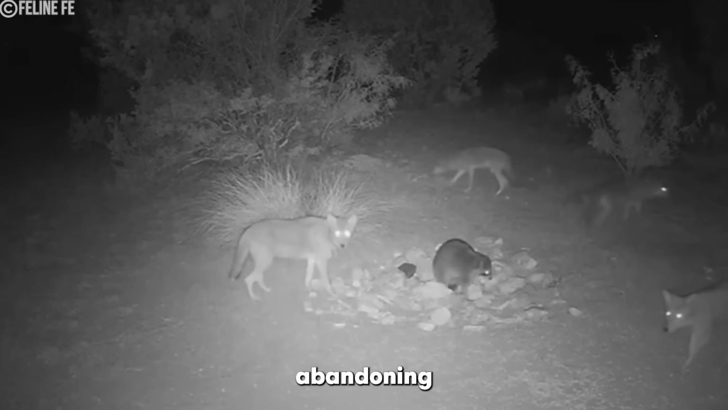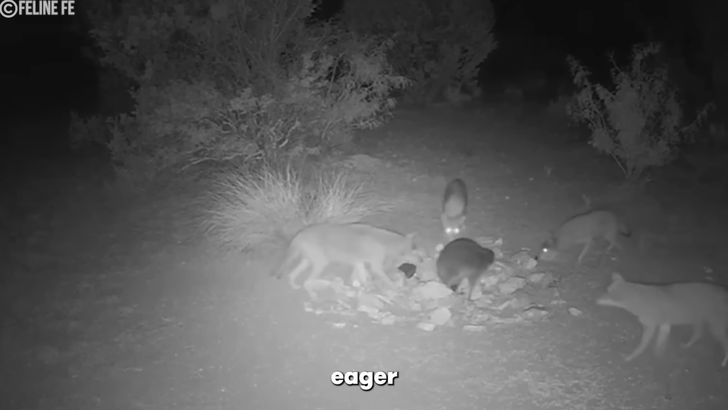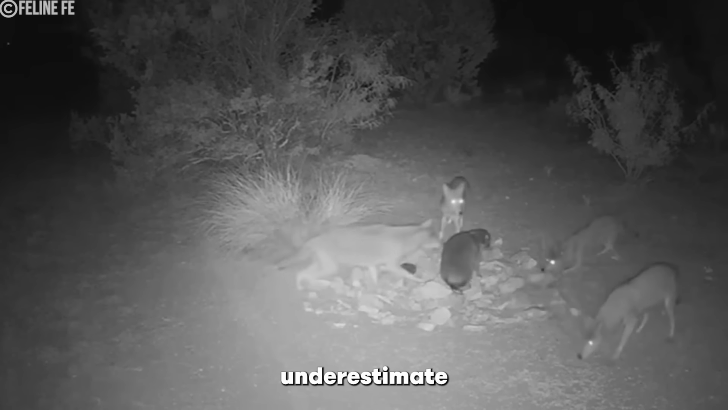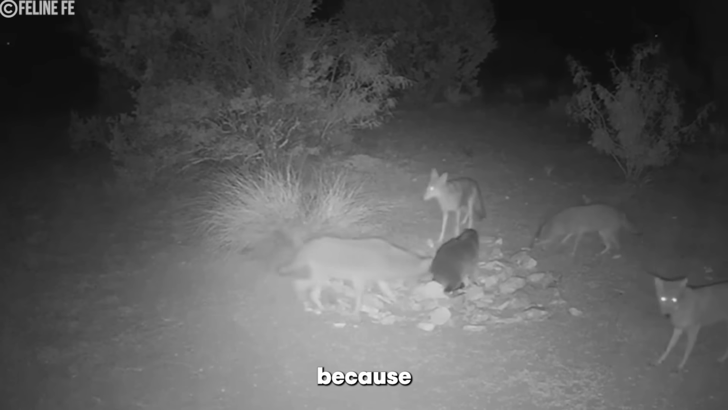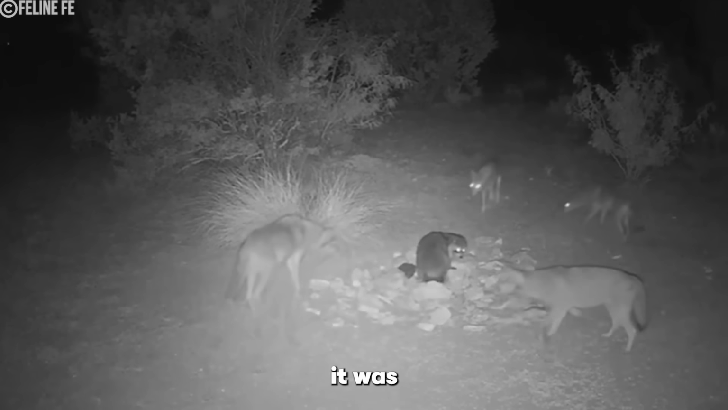With all its friends abandoning it, the poor raccoon was alone, surrounded by coyotes eager to feast on it. But don't underestimate a lone raccoon, because while this looked like a dire situation, this little guy knew what it was doing.